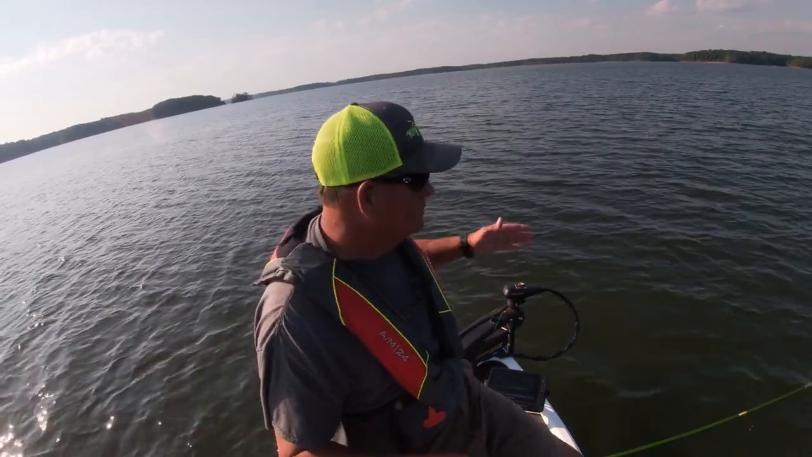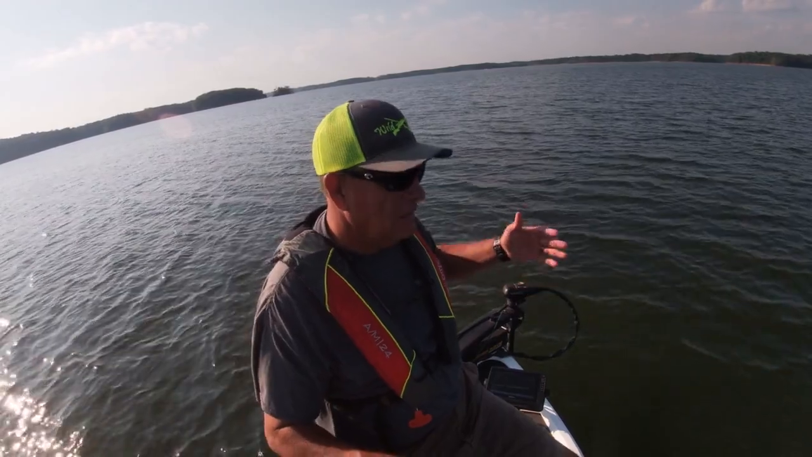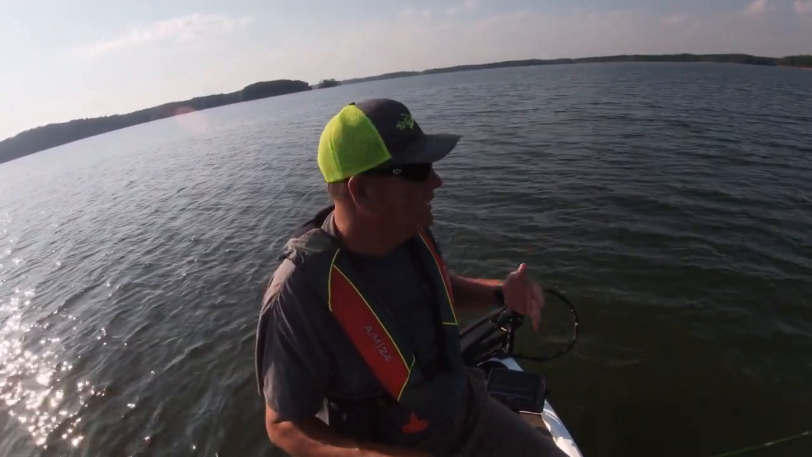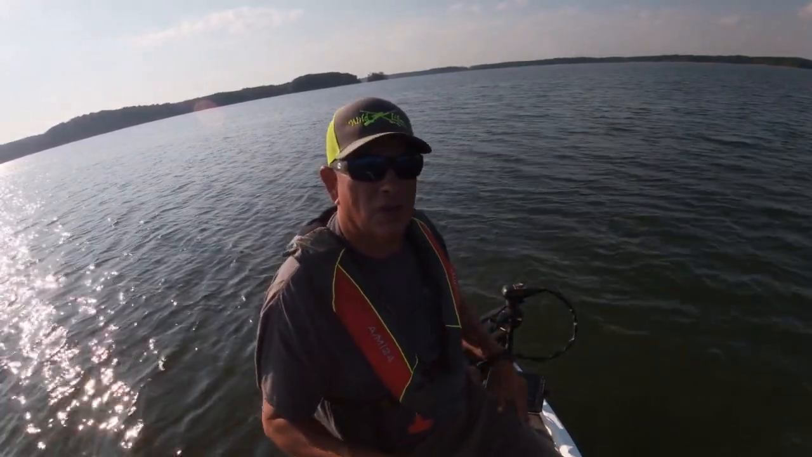And so I'll ease up there. Sometimes the fish react a little bit better. Now this is the time when I've caught a couple on that gold color. I'll switch colors up now and go back up and let them see a different color.